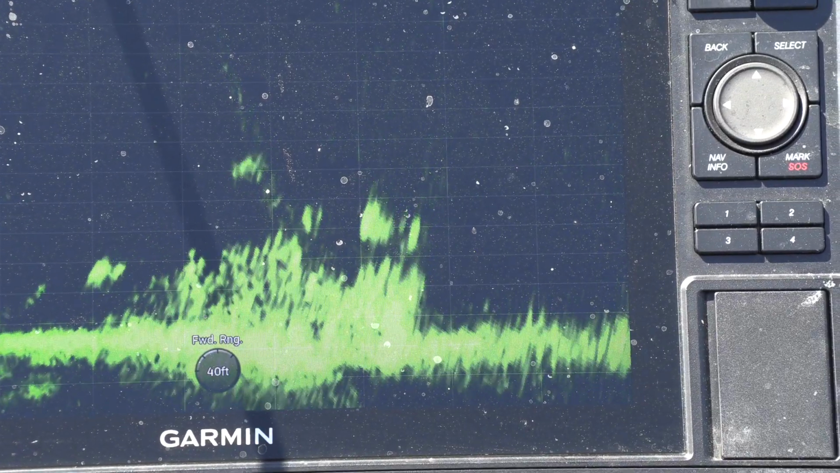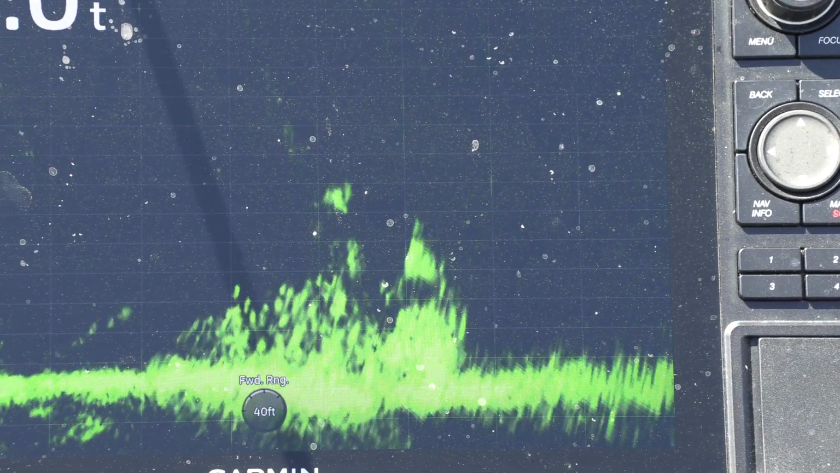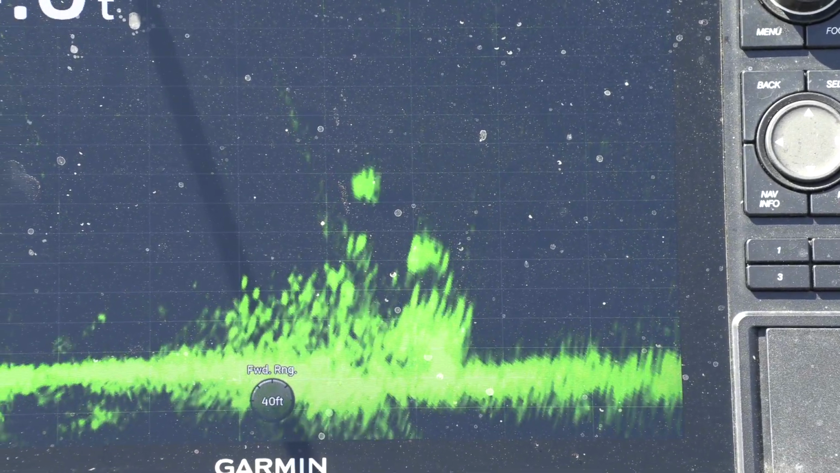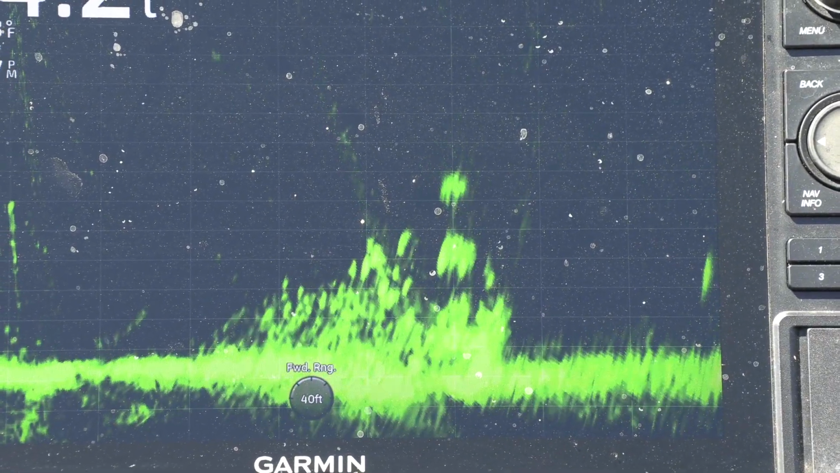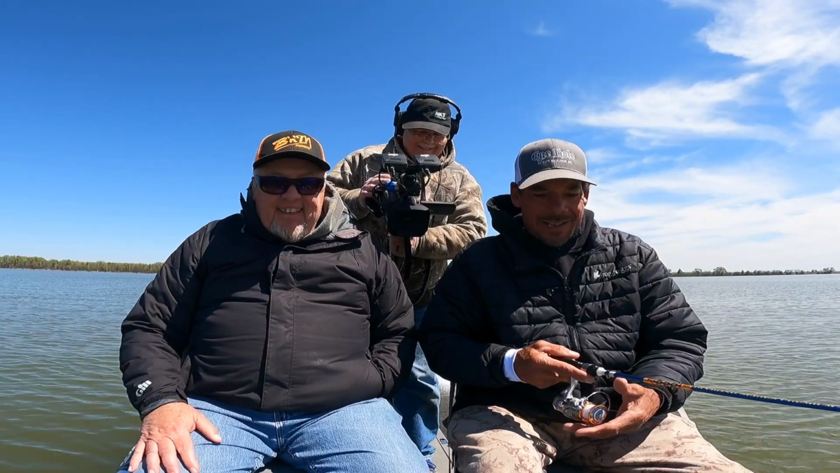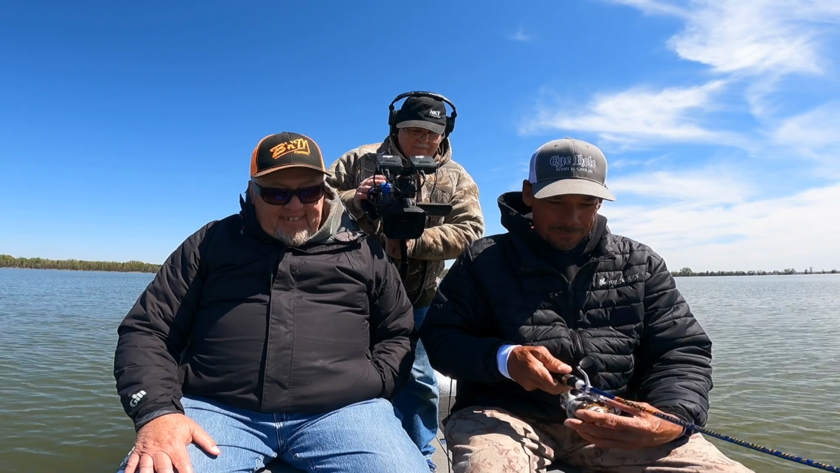And just like anything else, folks, if you want to get good on a LiveScope, it's just time on the water. You got to know how to make those precision casts and how to miss those fish. That's the key, is knowing how to miss them. You got to learn that before you can learn how to catch them.